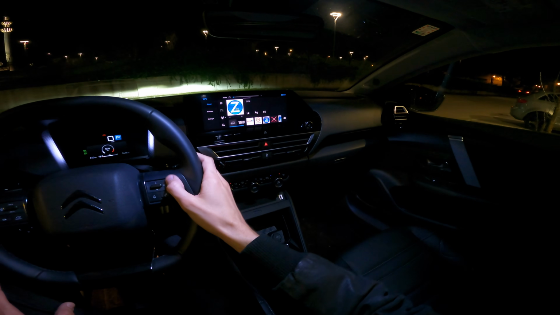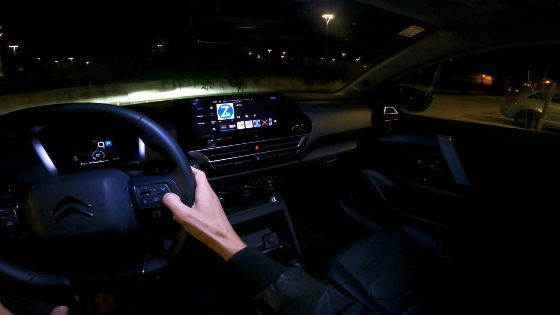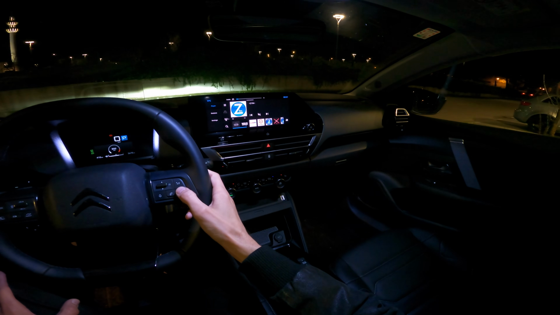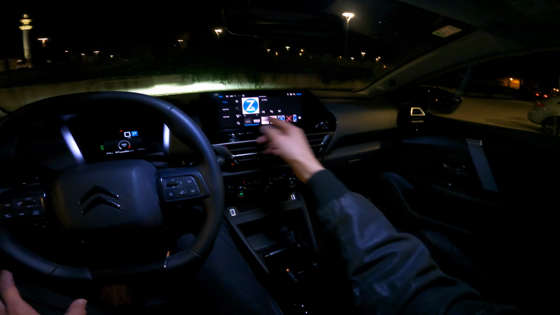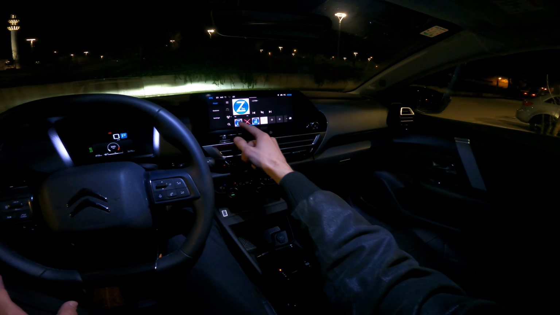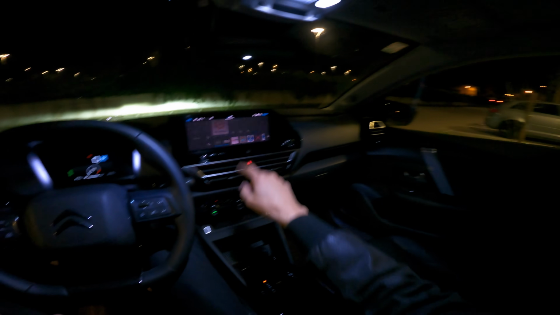Okay, I can't find a good example, perhaps. Well, you'll have to trust my word, but the bass sound system is actually quite okay. Very decent. So I might turn this on to music later.